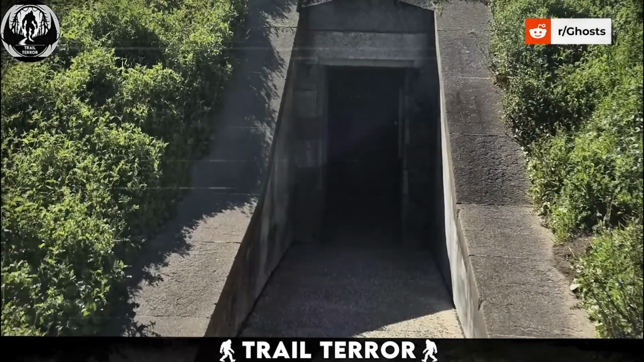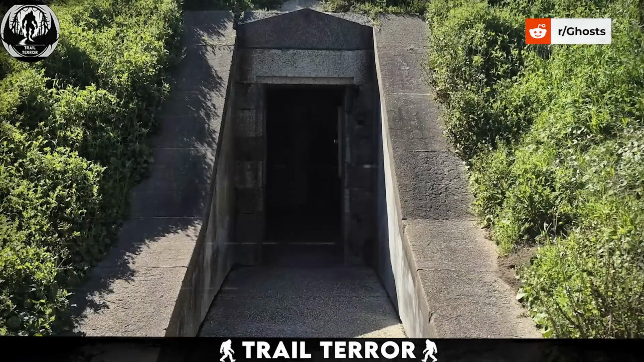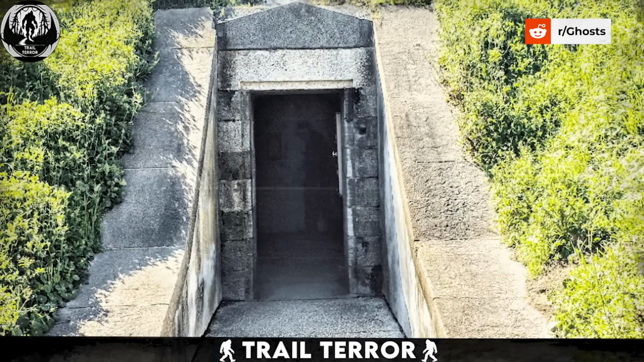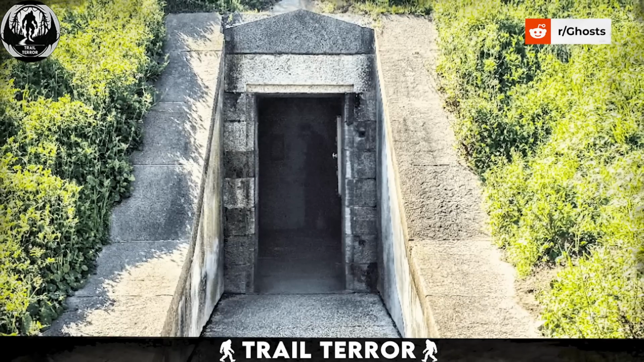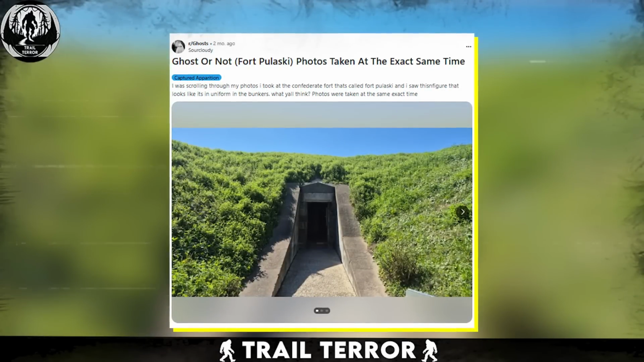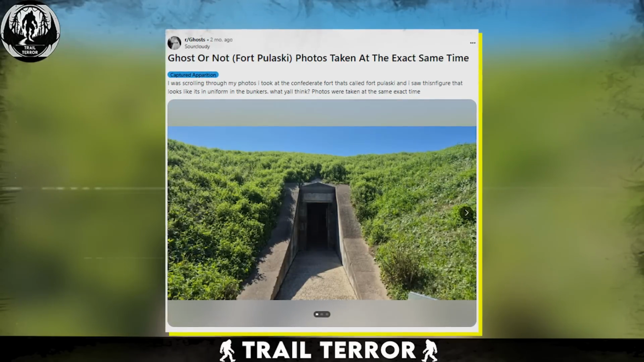In the first photo, nothing really stands out, just a normal shot of the old garrison bunker. But in the second and third photos, as the inside appears a little brighter, you can clearly make out a thin figure standing in the shadows. It looks eerily like a soldier in uniform, and it almost seems like it's moving between shots. What's truly unsettling is that the Redditor swears no one was in there at the time, and they didn't notice anything unusual until much later when reviewing the pictures.